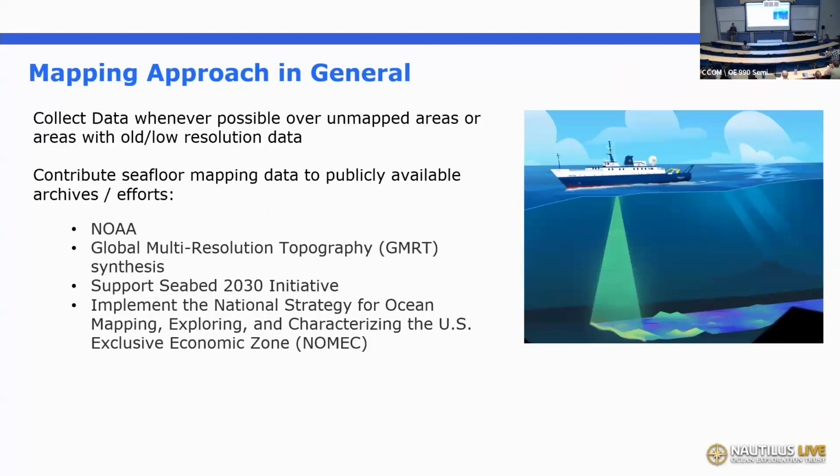Our mapping approach in general is really to gather data wherever there isn't good data, or where there's poor data and we want to kind of remap it and get something better. And then we're making sure this goes directly into the public archives for things like you're familiar with, like the NOAA NCEI bathymetry data set, GMRT. We're supporting Seabed 2030, and more recently, the National Strategy for Ocean Mapping, Exploration, and Characterizing the U.S. Exclusive Economic Zone. Our data is directly relevant to implementing that plan.